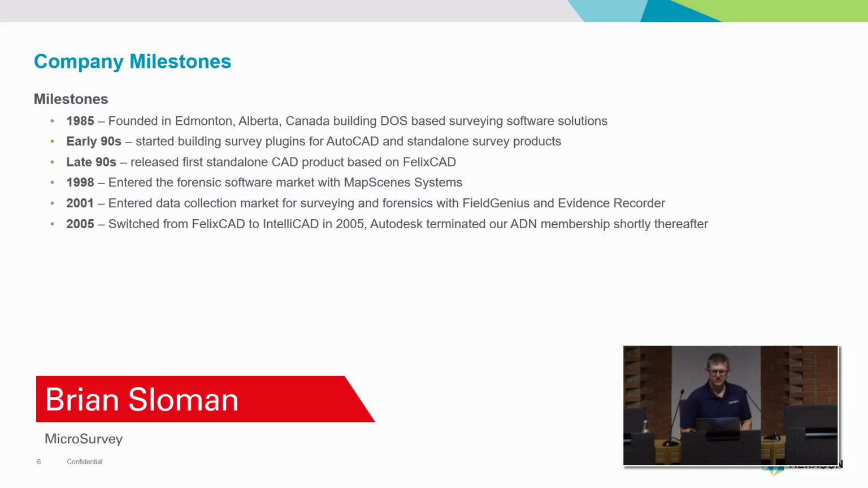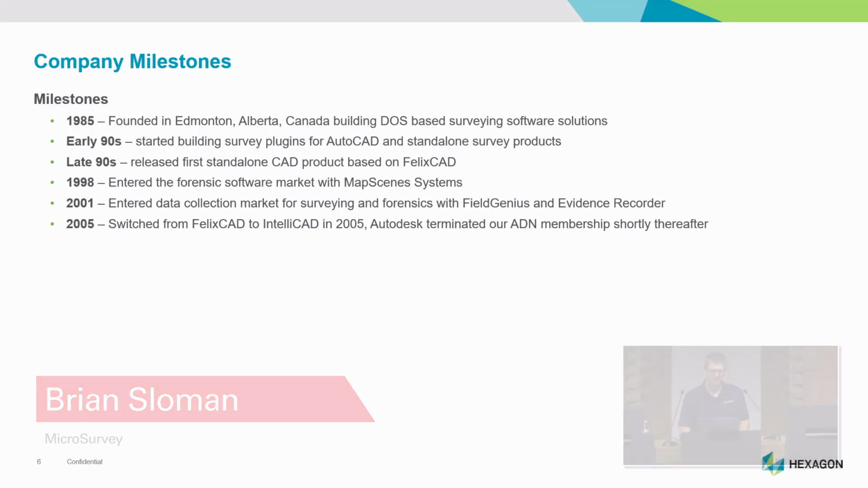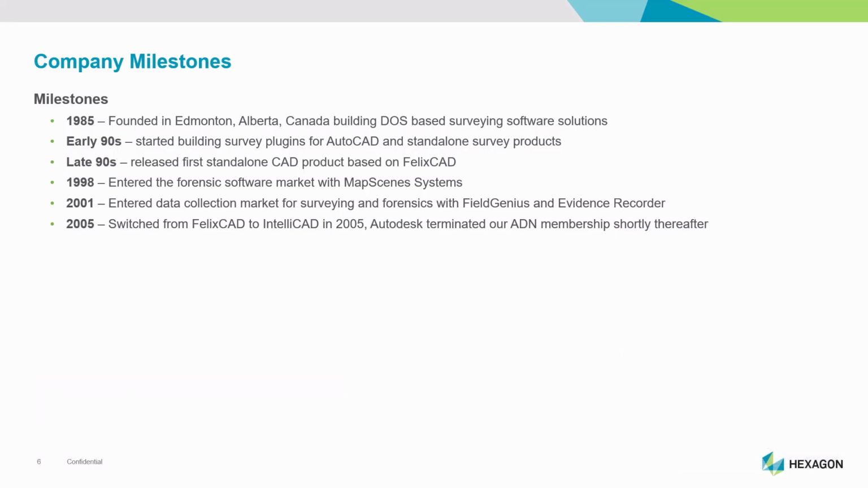In 2005, this was an interesting year. For one thing, this is when I joined MicroSurvey. And I came on board right at the time where we were having a lot of problems with the FelixCAD engine. Over the previous year, we had gone through a difficult period of stability problems and major bugs and things like that, and our customers were becoming a little bit frustrated with the experience that they were having. So when I joined, we were working on the 11th service pack of that year for the FelixCAD product, and while working on that, we were also working on this brand new product, which of course was based on IntelliCAD. At the time it was IntelliCAD version 5.